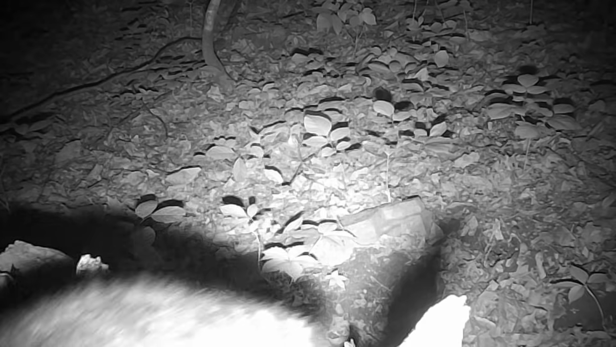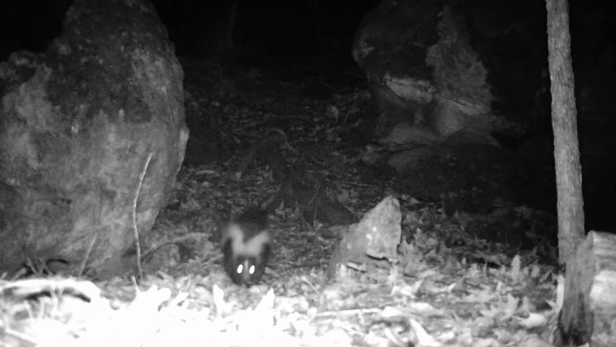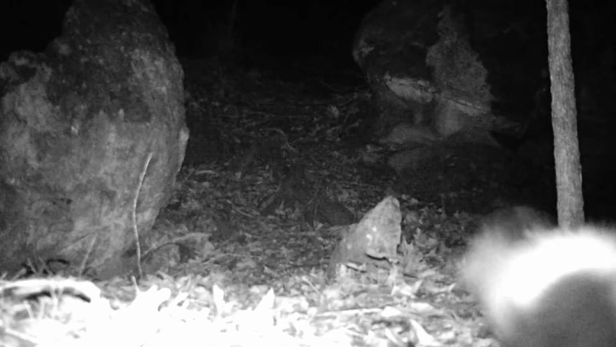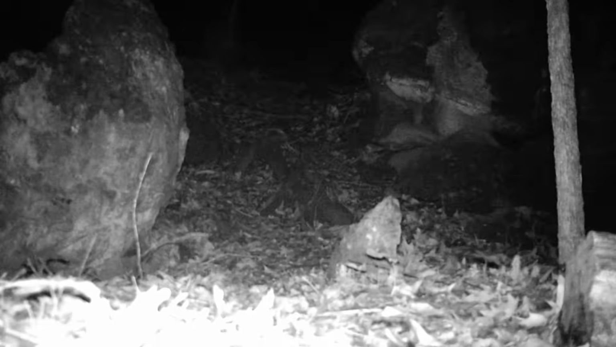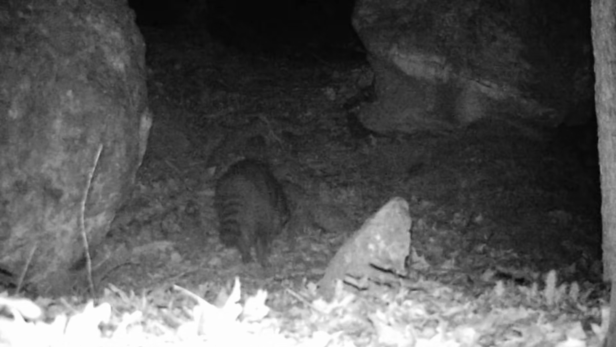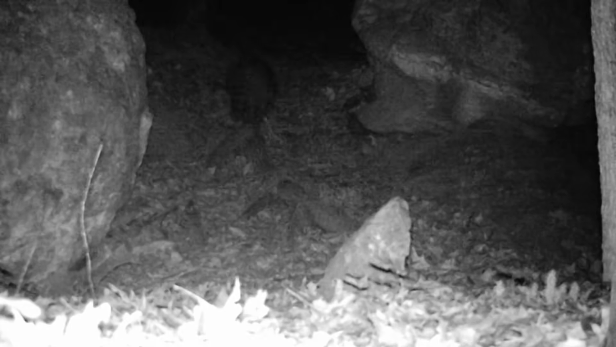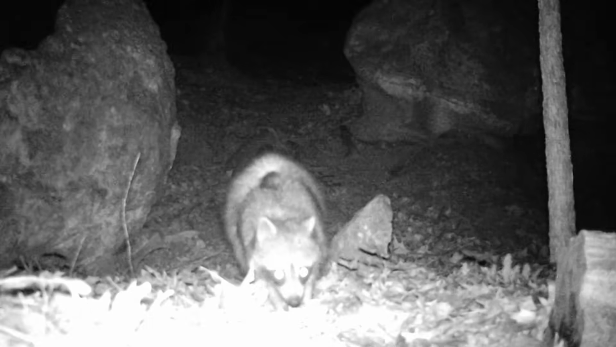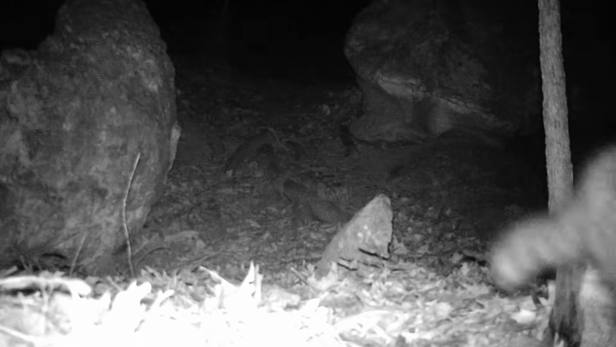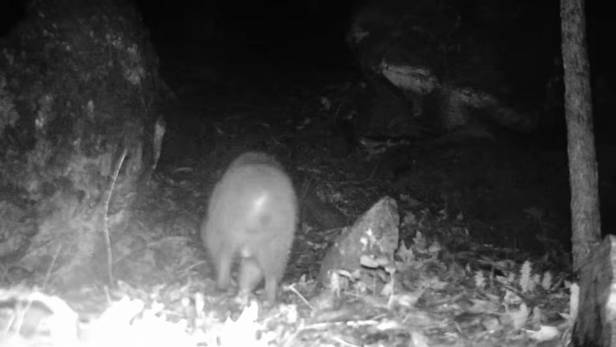And down at the stump, coon prowling around. And at the cut, there's a beautiful little skunk moving down the cut. Coons just come and go. Just a shortcut for these little animals. And there's Scar. Poor old coon. But he's doing okay.